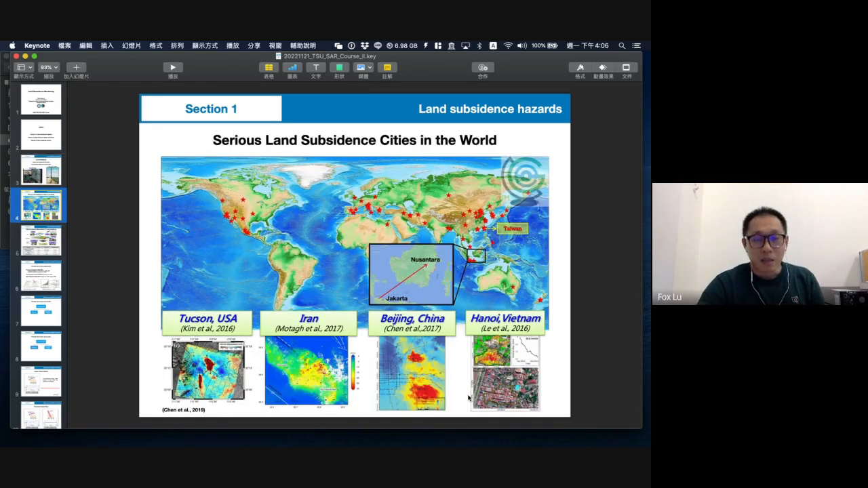So in the world, a lot of cities face this problem. Here it shows more than 30 cities, maybe more than 50 cities, that have faced this problem. From the USA to Western Asia, in China and Vietnam, they have faced the problem, and in Taiwan it is here.